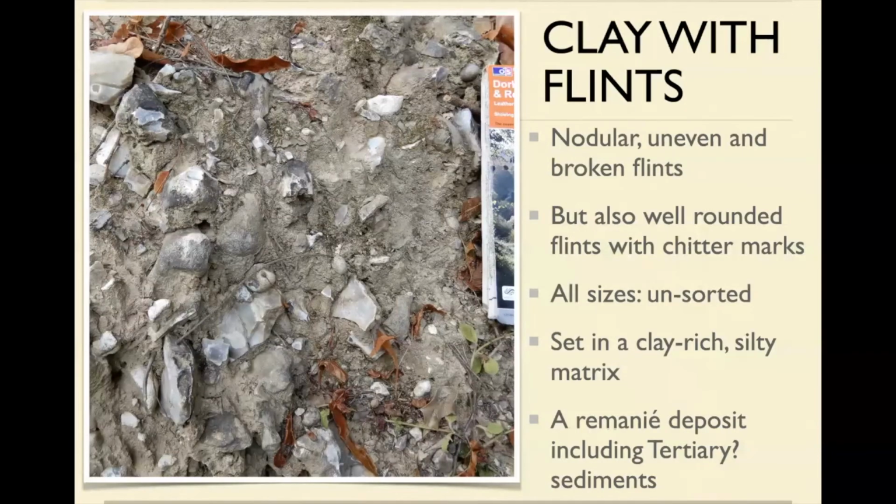Now you might say, what on earth is a chitter mark? Well, chitter marks are what you get when you bash flints together over a long period of time somewhere like a beach. So if you go to Dungeness, for example, where the whole Dungeness Peninsula is basically flints, and you look at them, they're all very well rounded, and they've all got these chitter marks on them.